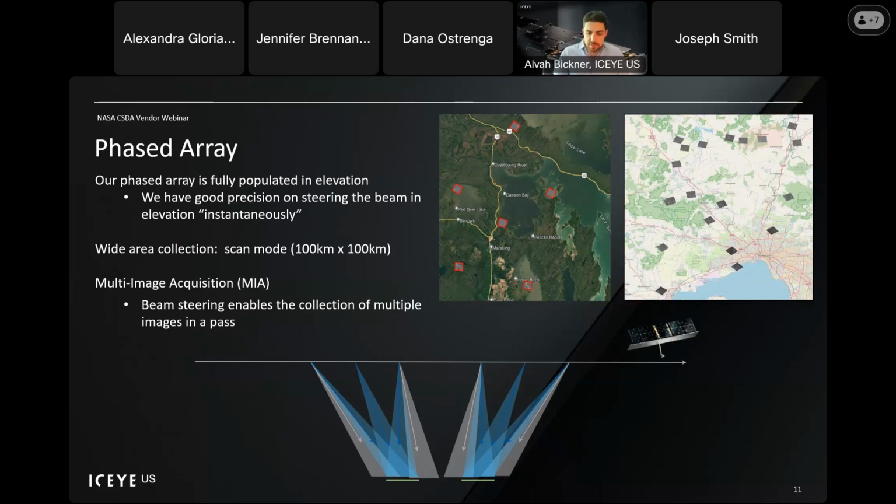So instead of being able to get one image over a pass, what we can instead do is steer that beam instantaneously in multiple different directions with incredible precision. This allows us to collect multiple images in a pass. As you can see, the 2 photos on the right up there, we have the photo on the right, which was taken over Australia. We were able to collect 21 50 centimeter images in a single pass at one look. And the image on the left there is 6 2-look images, all collected within the same pass, also at 50